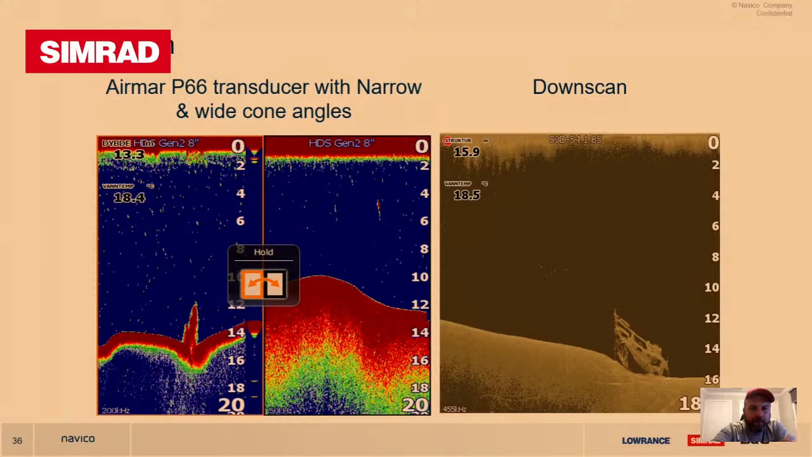The furthest to the left of your screen is your high frequency, which is a little bit narrower, paints the bottom quite good, gives you a little bit of that structure. Your next picture with the wavy bottom, you've lost quite a bit of it because it's such a wide beam. You've lost a bit of your bottom shape, and then you go to your downscan. Downscan paints the bottom with extreme detail. You'll see a couple of images come up. Go on to the next one.